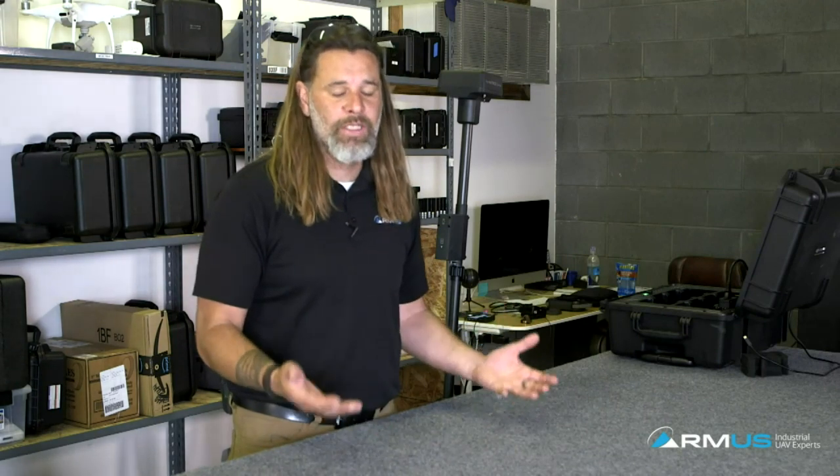From obviously the secondary remote, you're going to have camera control options there. So again, zooming, that button is there since the other controller does not have that. So just to answer that question rapidly, they are different, just because of the control capability. Who's in control? That's really all it's about, on what shows up on what screen.